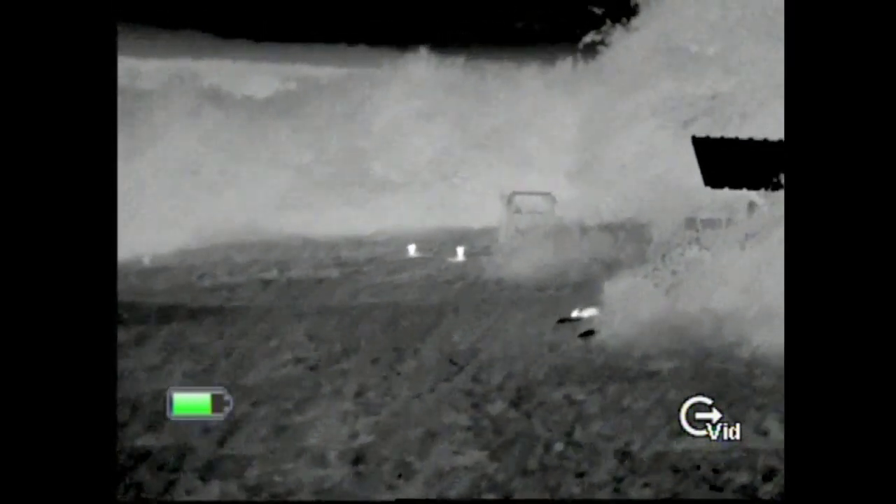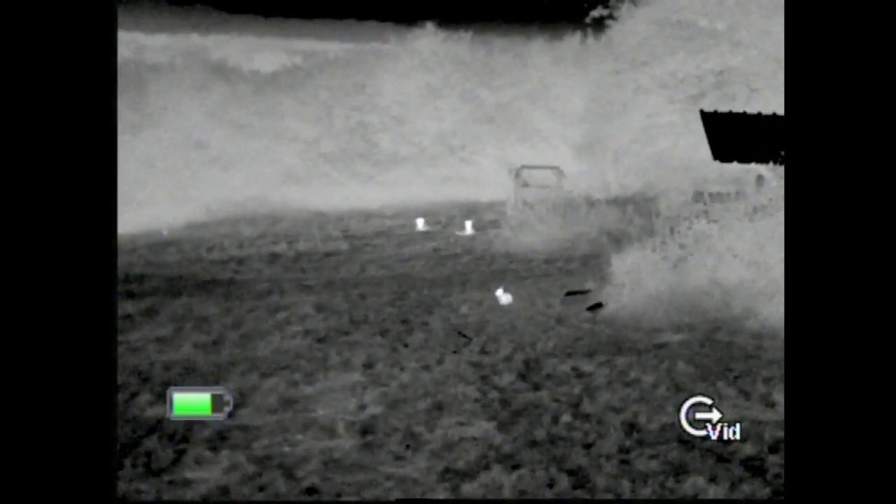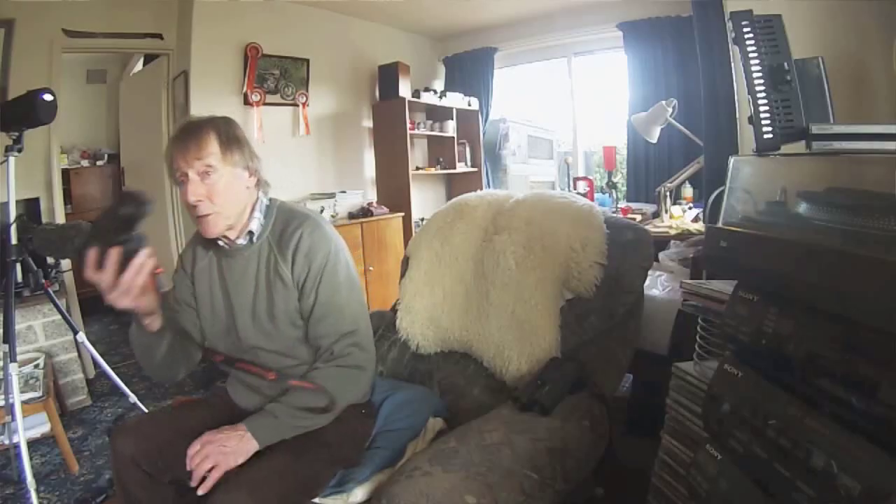They've all got different characteristics, and some people find one better than the other. This will pick up a fox out to, we'll say, 300, 350 yards, larger animals, deer, at greater distances. But for all intents and purposes, you don't need to spot anything further than 300 yards away.